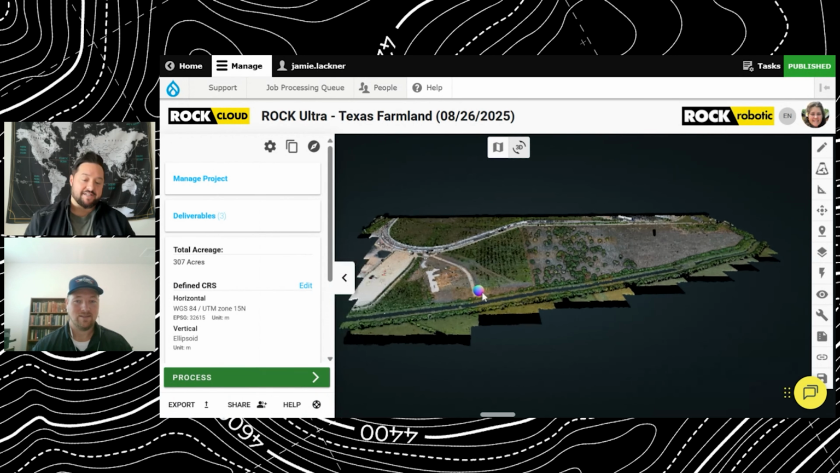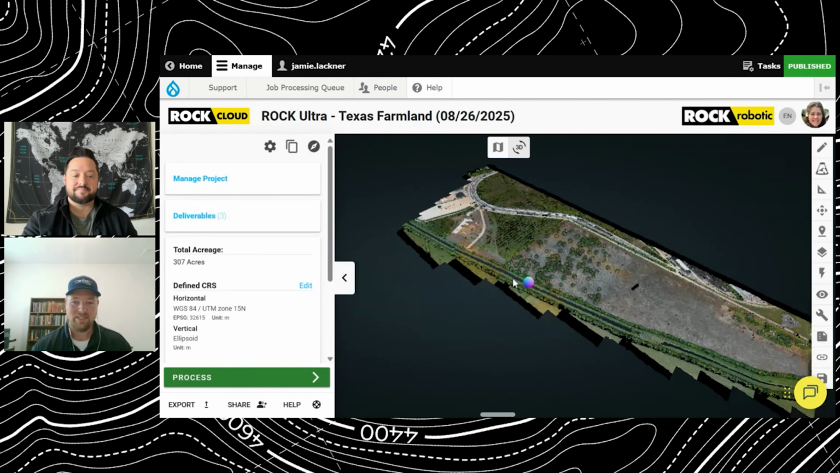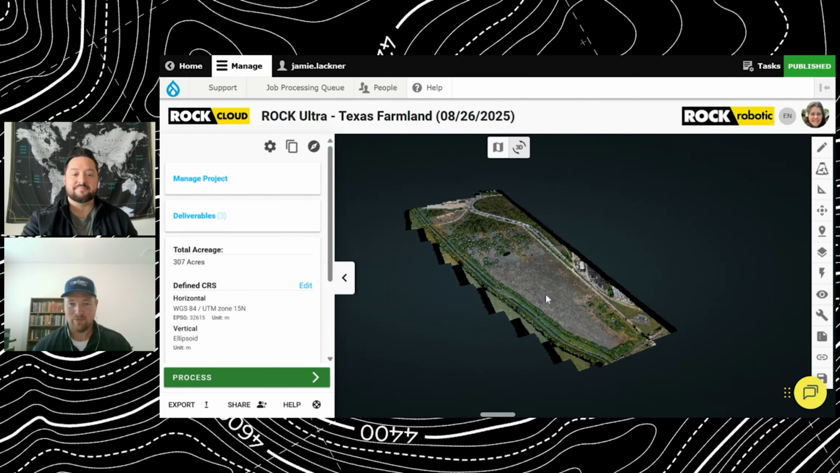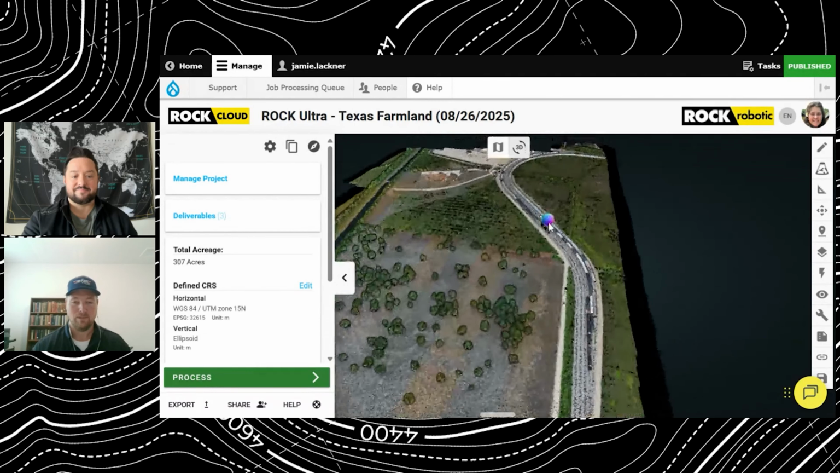Yeah, and what was the size of the property? So they ended up using about 200 acres of the data we collected. You see there, I think we ended up just over 300. I believe they're going to expand a train depot, if I understand the project correctly. I don't have as much visibility. It was for a surveyor in Beaumont, Texas.